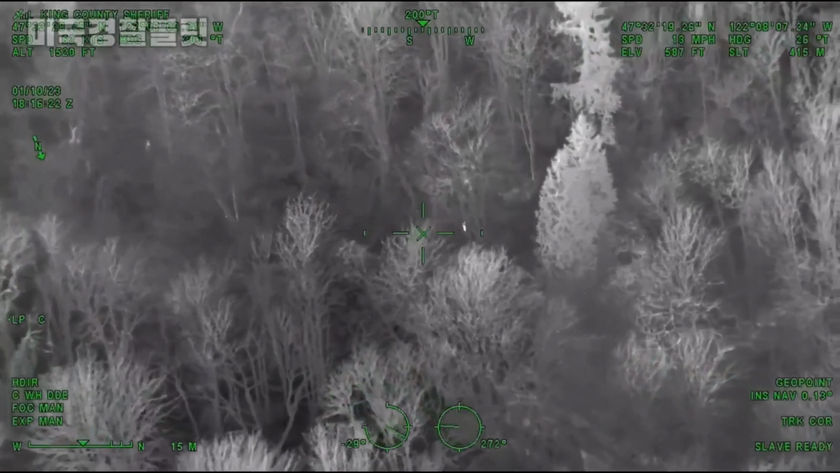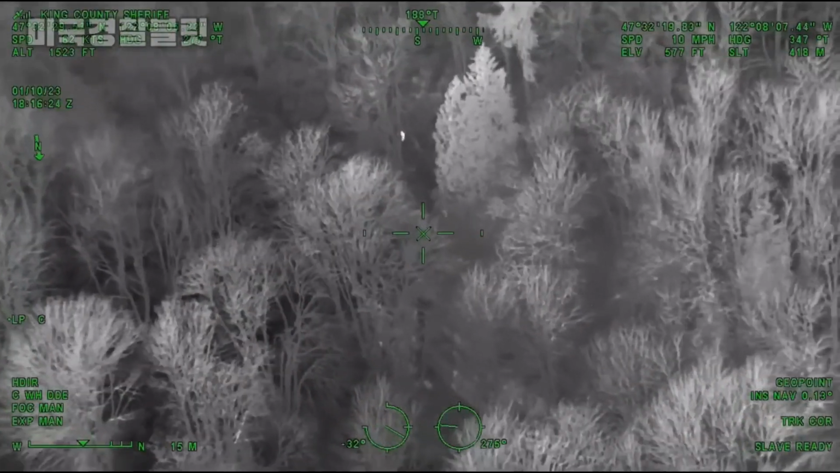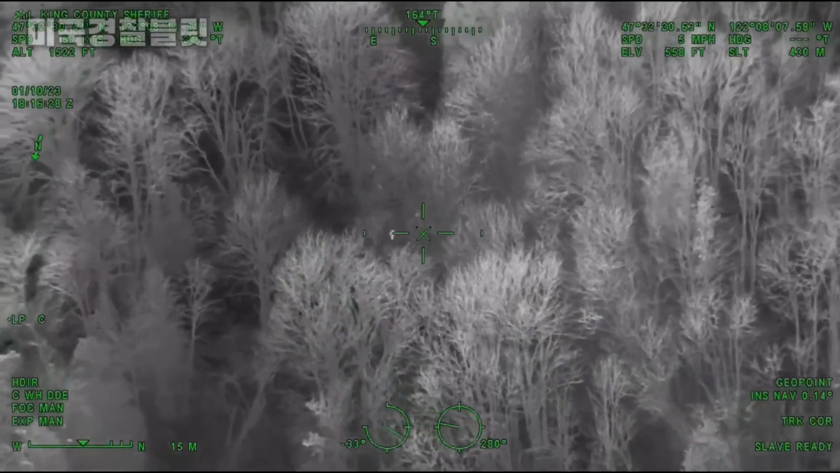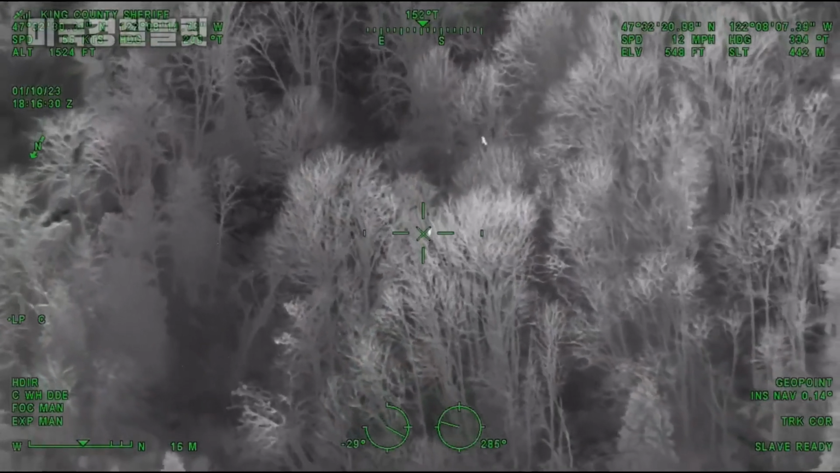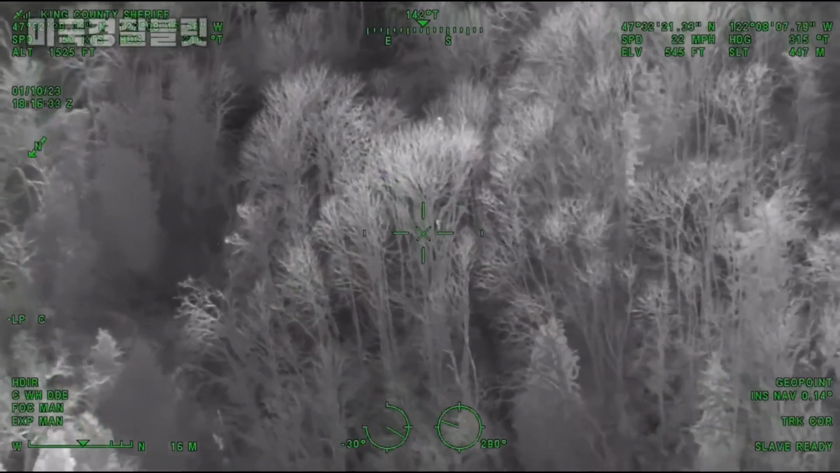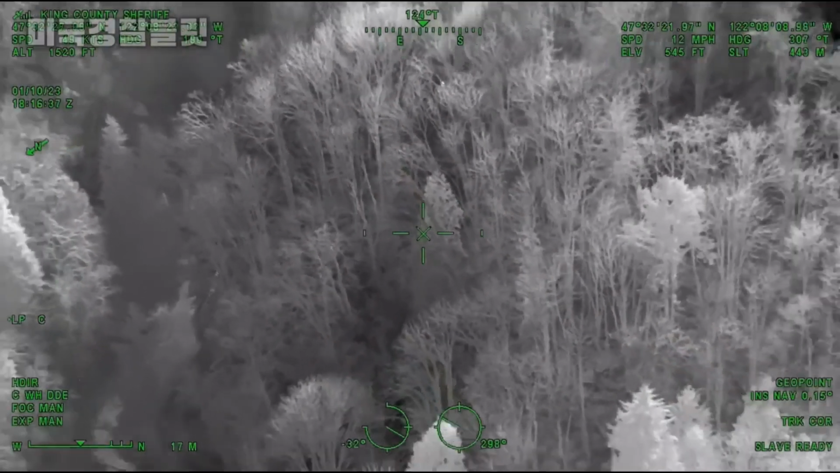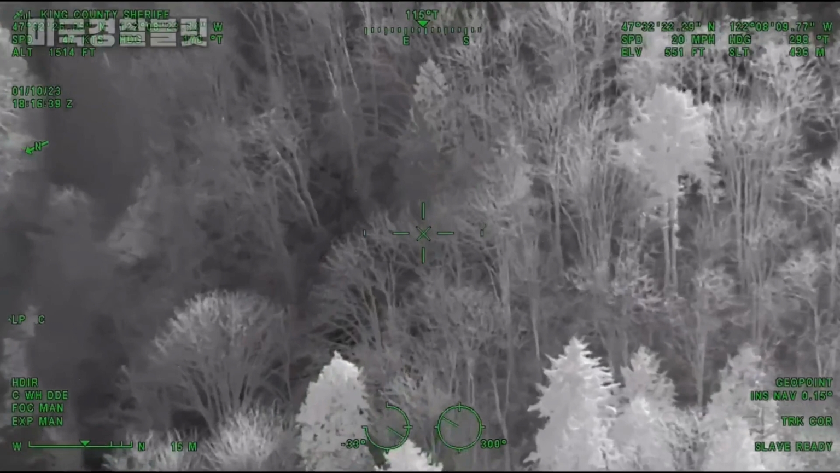I got 2 on my camera right now. I'm sticking with the driver at the moment. I don't know where the third person went. Looks like they're going through the woods into the creek. It looks like they're going to be running basically northbound through the woods there. I can't get on my map right now, but if we get somebody to start setting perimeter around that, that would be good to contain them.